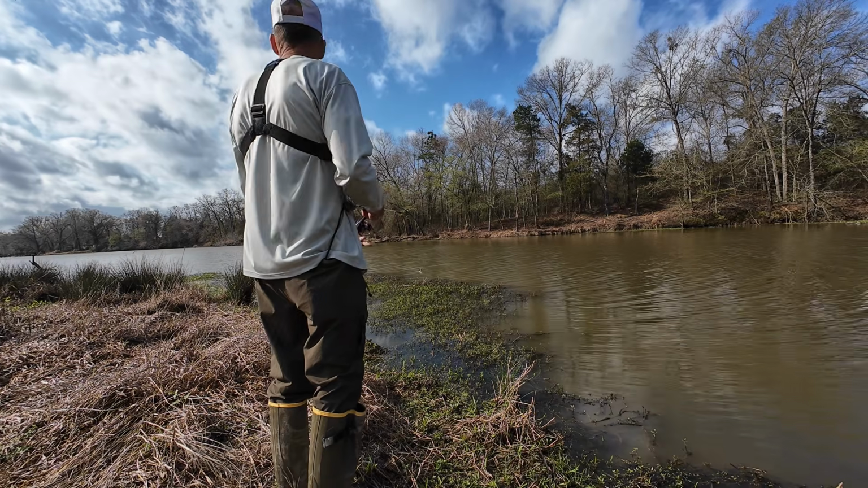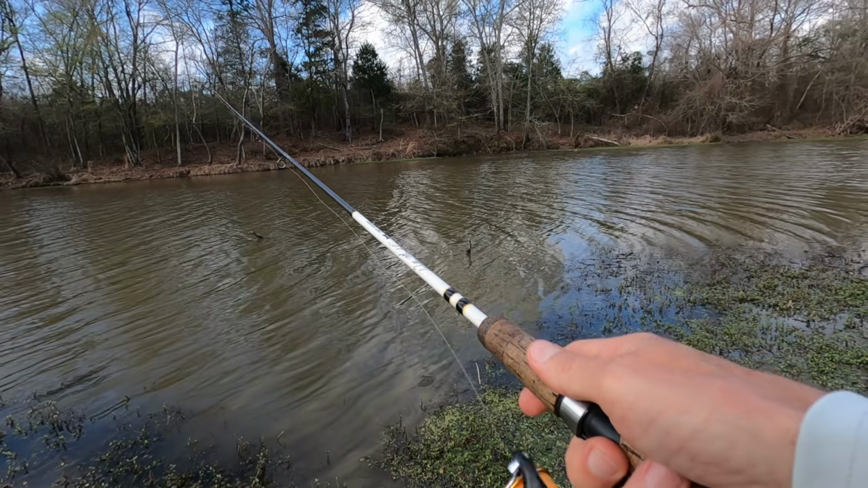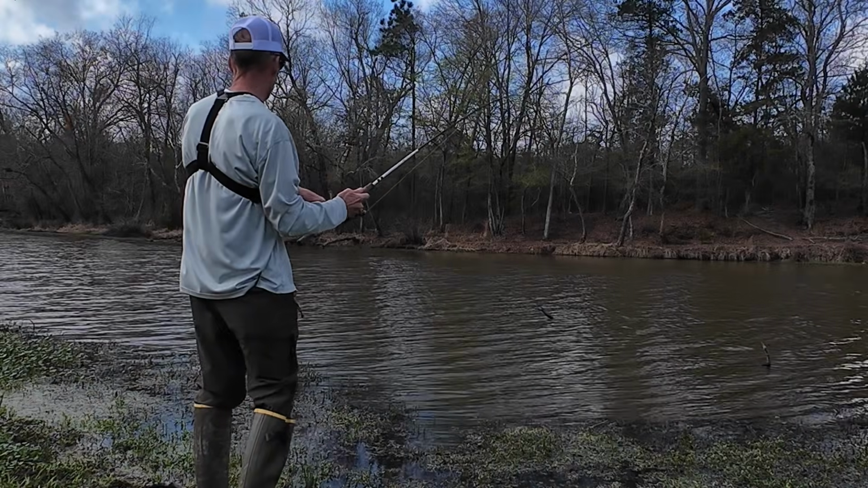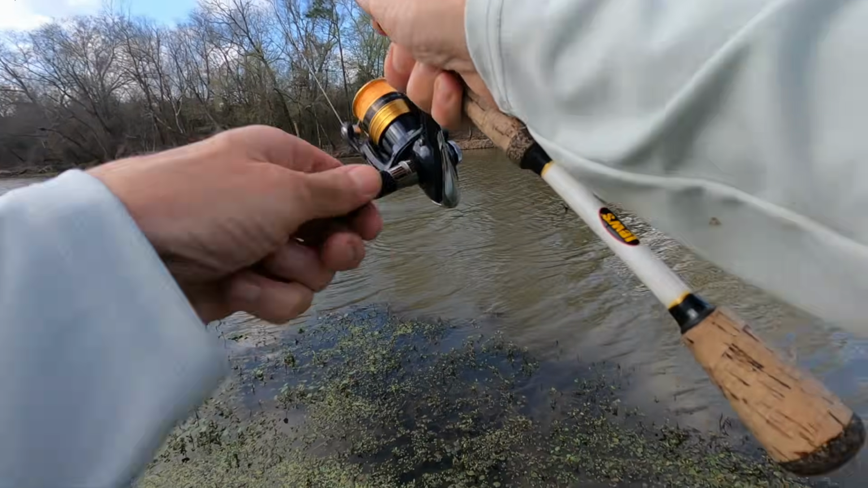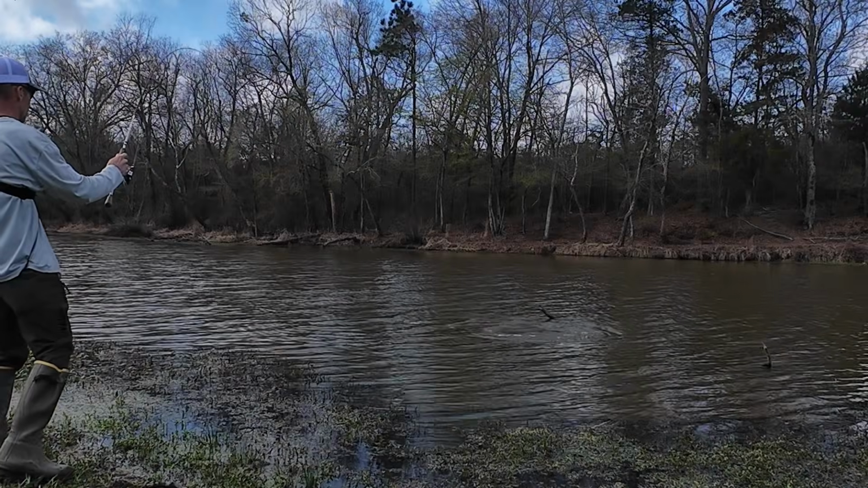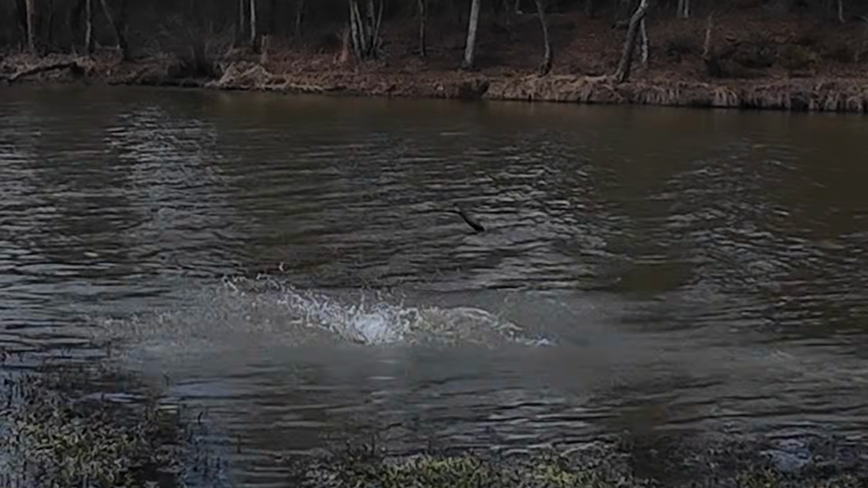Some good looking laydowns out here on the end of this thing. There's fish. Whoa, that's something big right there. Look at that.